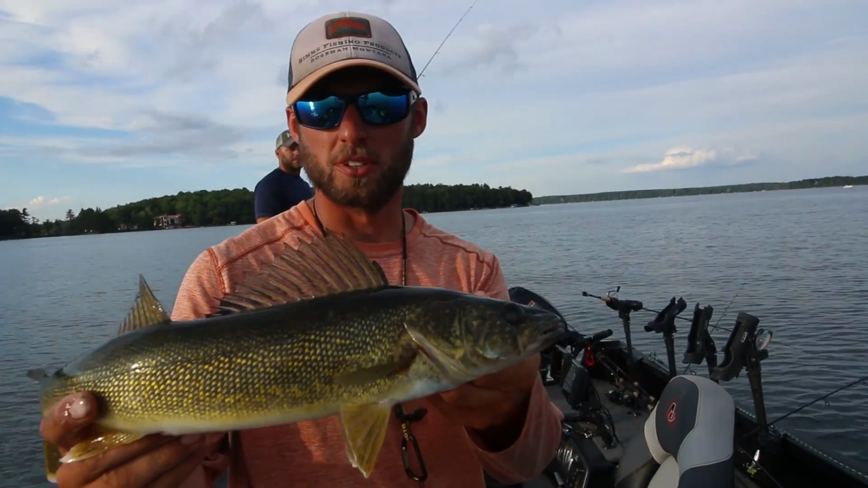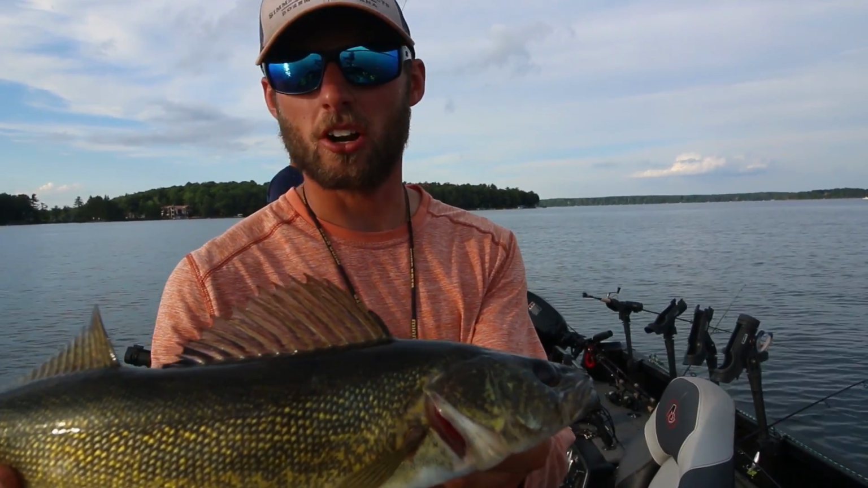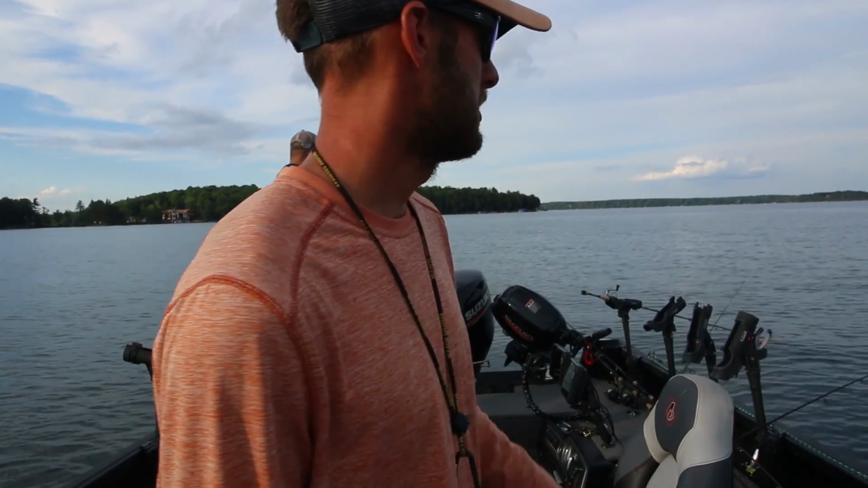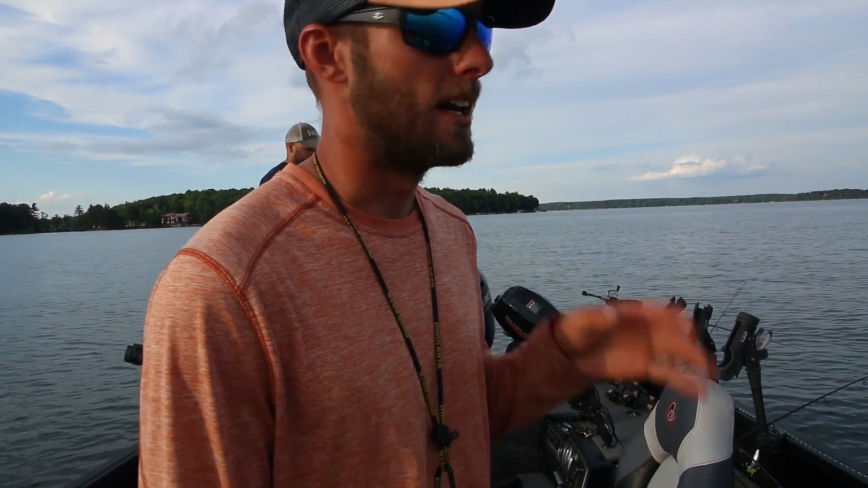All right guys, there we go. We saw those fish on side imaging. We went right across that shallow edge. It actually took a little more time than we thought it would, but we pitched some jigs around, threw a few bobbers out, and a bobber went down.